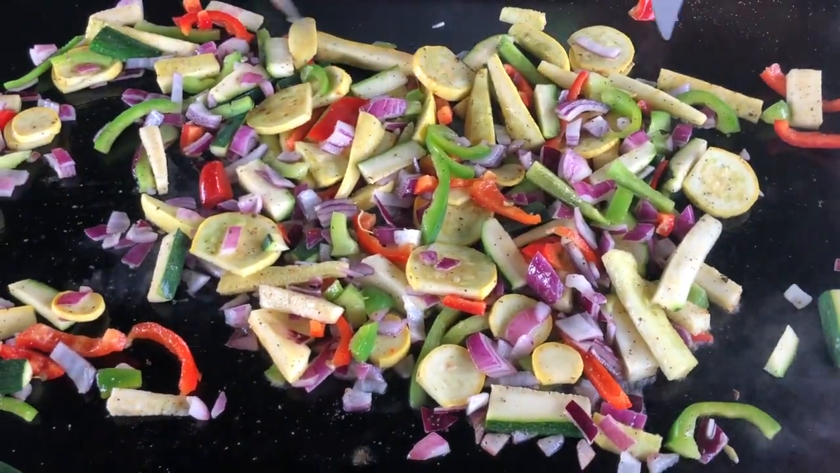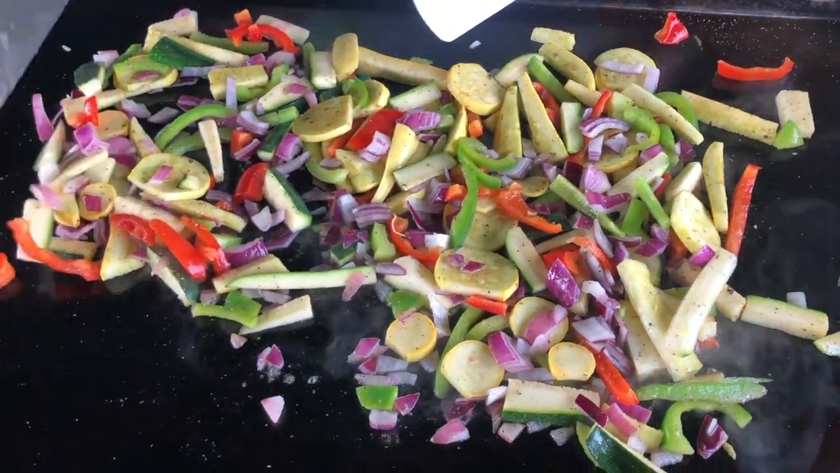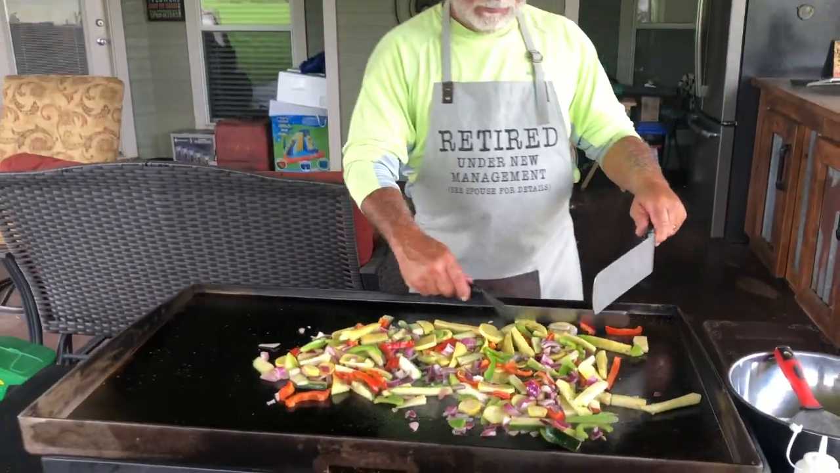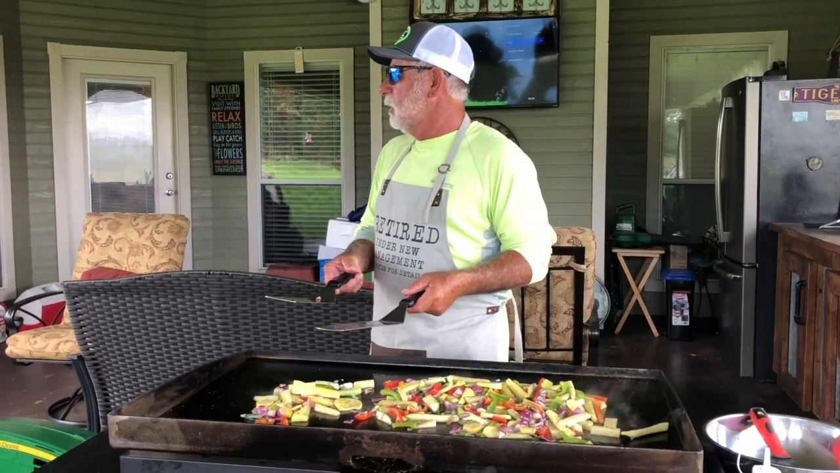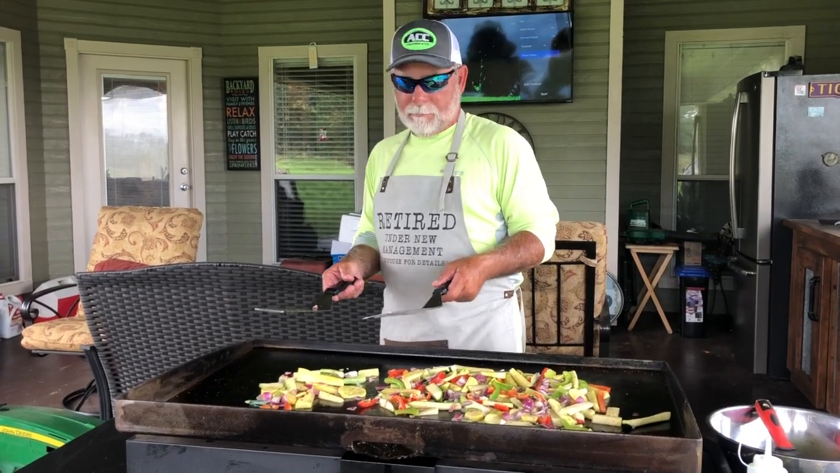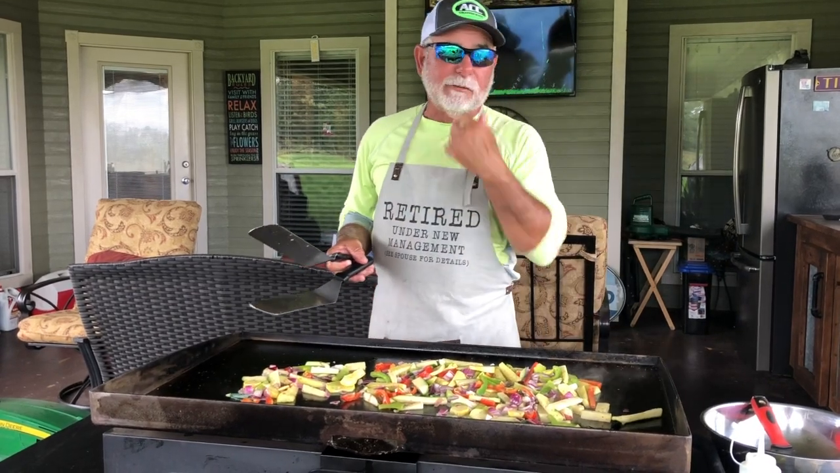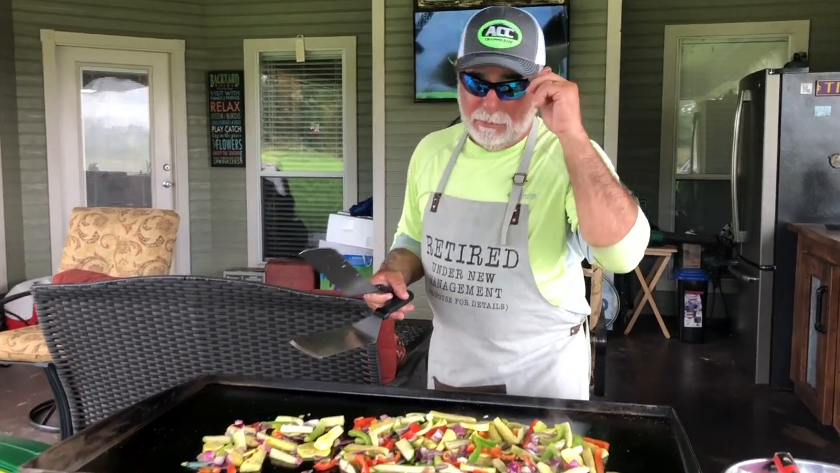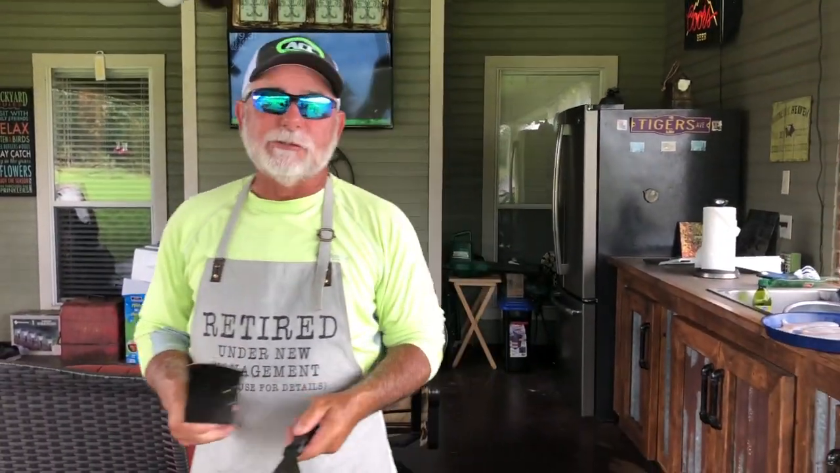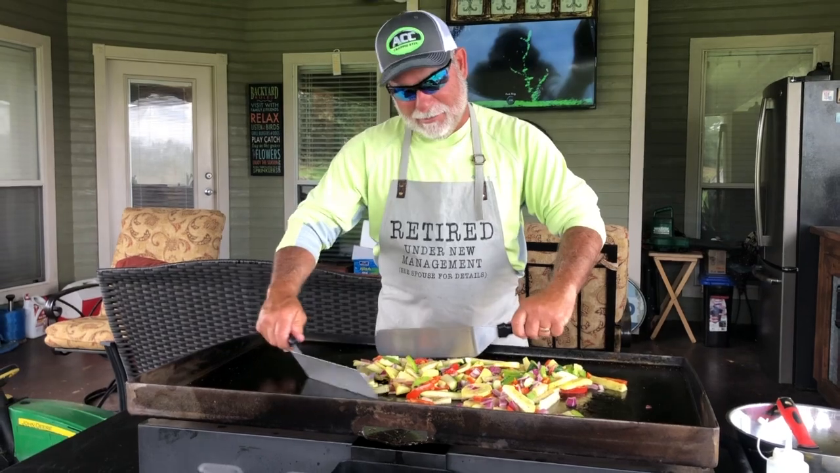Smell those onions, zucchini, bell pepper, onions, squash. Was I supposed to put those Brussels or broccoli in here? My secret ingredient of all of my cooking. You need to come up and do it. You see this up here? Sweat, natural salt. Just shake a little of that in there. Just kidding.